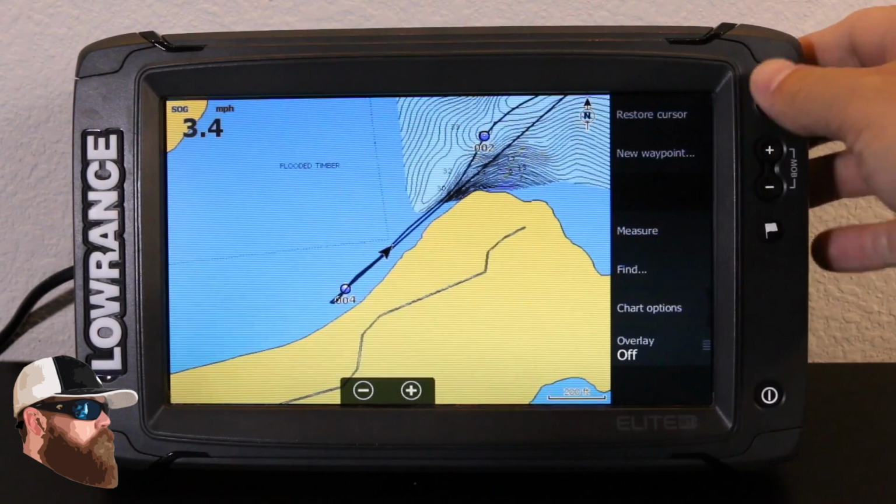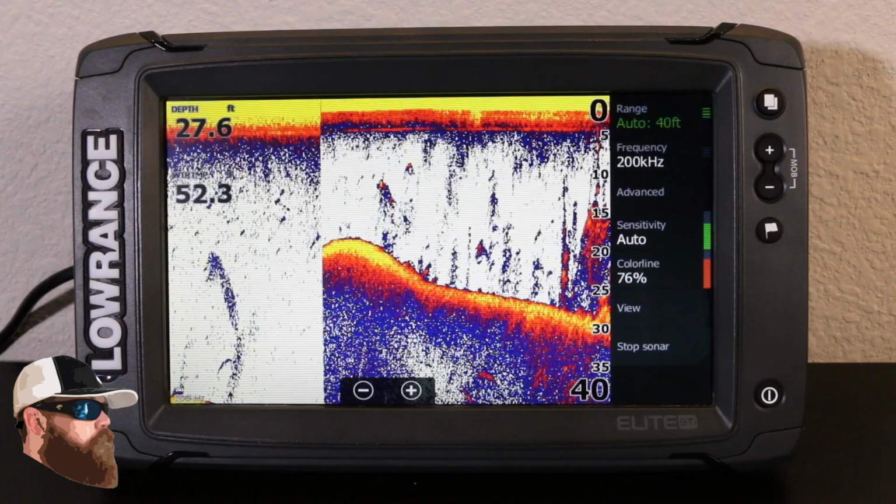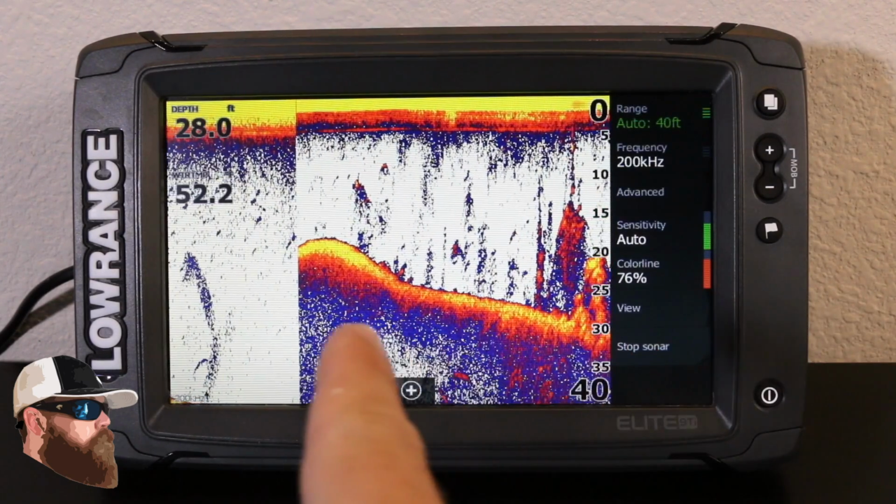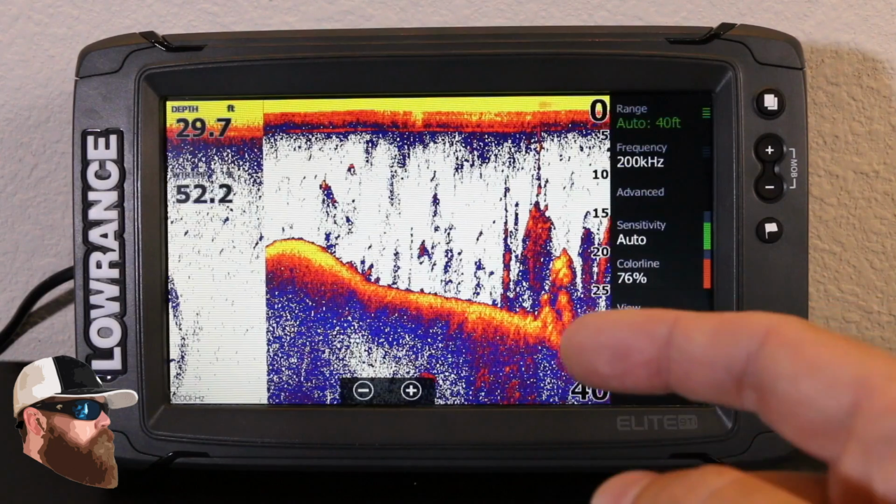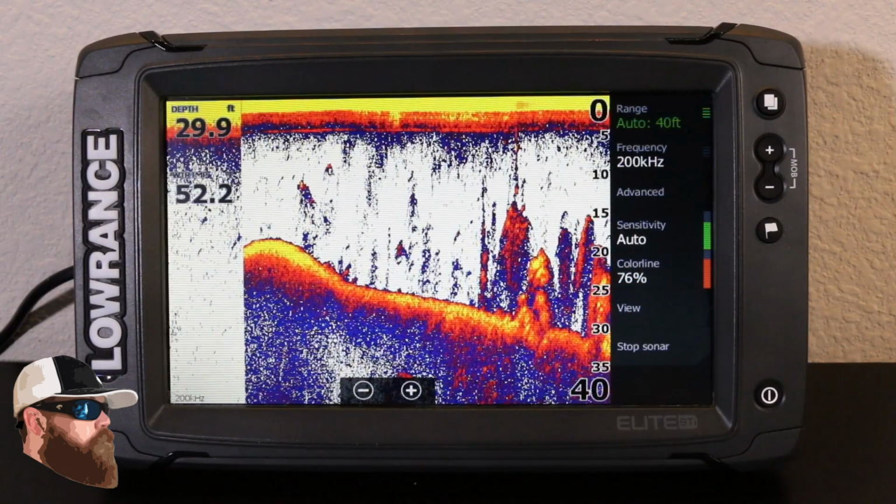So let's take a look at the next way we can set a waypoint, and that's in our Sonar screen. I'm going to select my Sonar option, and now you can see this is your traditional Sonar, scrolling across. Everything right here on this edge is what's directly under the boat, and what you're looking at coming across is the history of what you've already crossed over.